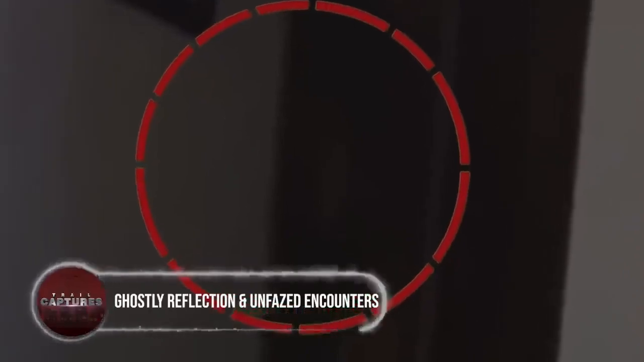Ghostly reflection and unfazed encounters. In the comfort of her home, a woman's tranquility was shattered when her dog sensed an eerie presence lurking in the shadows. The brief appearance of an apparition sent shivers down her spine, leaving her in awe and disbelief. The enigmatic figure appeared for mere seconds before vanishing, leaving a lingering mystery in its wake. Was it a hoax? Or was it a genuine and unsettling encounter with the unexplained?